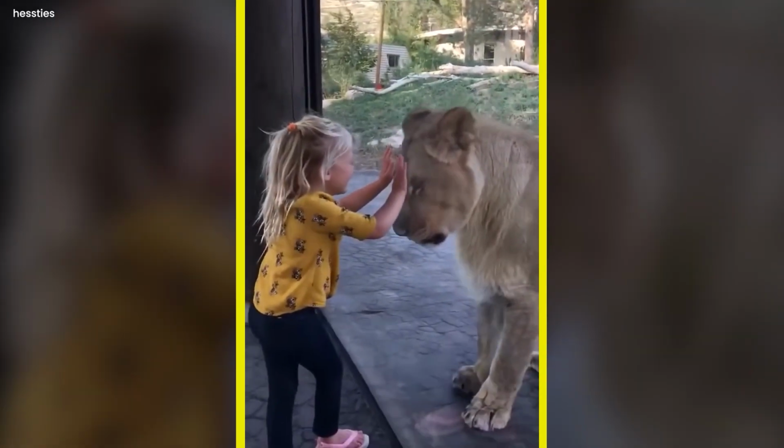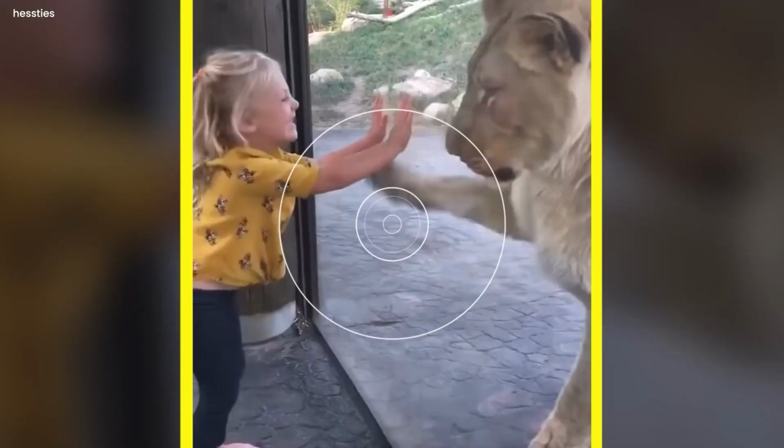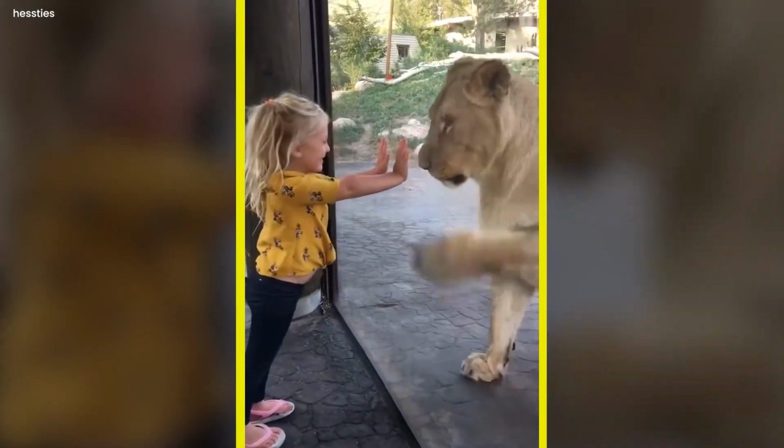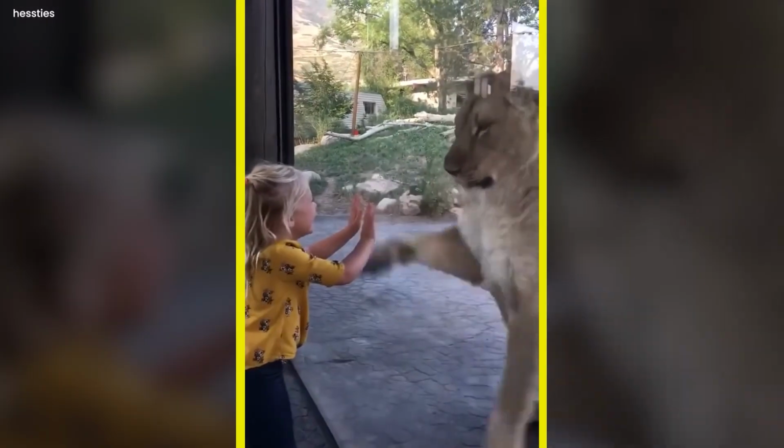This amazing connection highlights the unsuspected bonds that can develop between creatures and serves as an example of the global language of play. It also serves as a reminder of the harmonious threads that run through the fabric of existence.